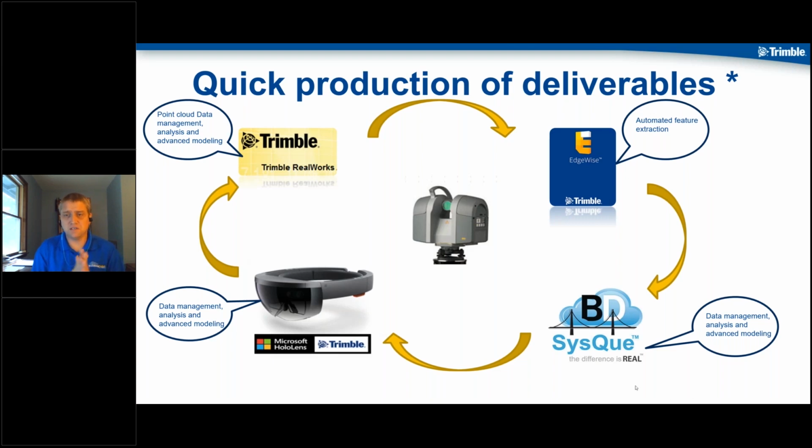Next, if you want to then take that model and put in all your new stuff, Trimble offers Building Data and SysQ, which allows you to basically take all that to the next step, put all your new stuff in there, do all your prefabrication spooling, as well as data management, analysis, and a lot of advanced modeling. And then we threw in a picture of the HoloLens here to visualize throughout the process. Sight vision would also play into that.